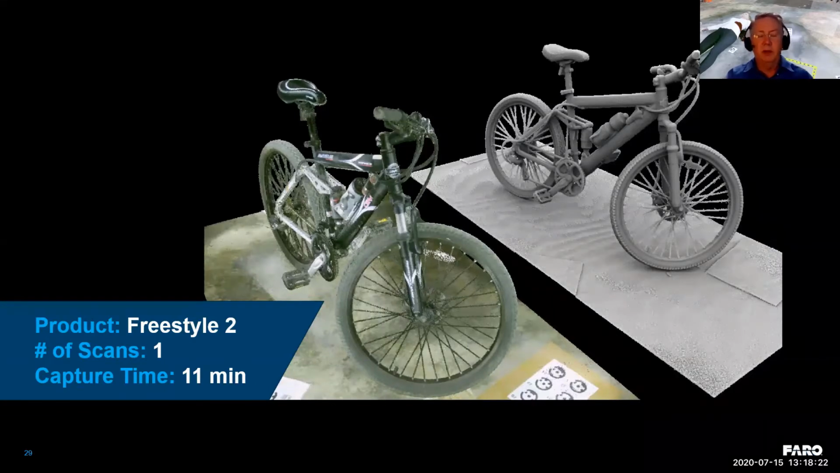This is probably one of my favorite scans to show. It's my mountain bike. And you see that this was an 11-minute scan. You might ask, well, why did you take so long, Dave? Well, I'll tell you, because I wanted to make sure that I got all the details of this particular bike. And if we were to do this with a terrestrial scanner, in order to capture all of these cavities and voids on the bike, it would take a lot of time.